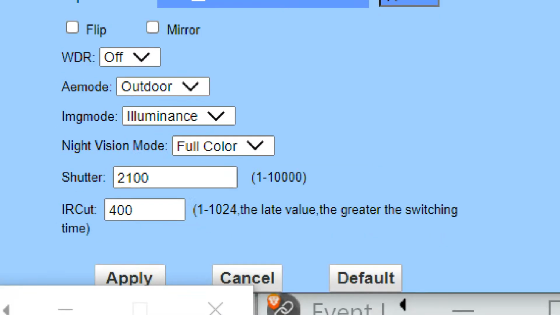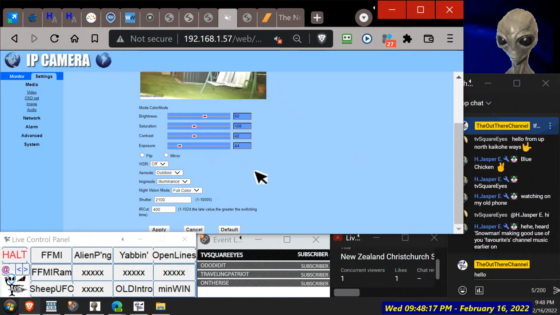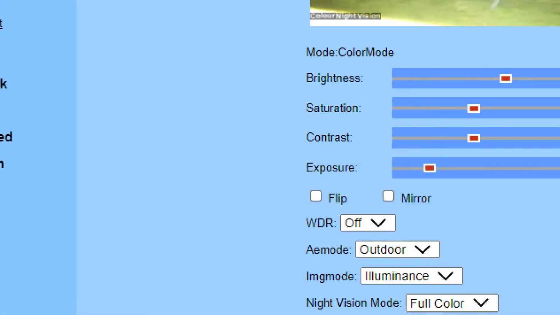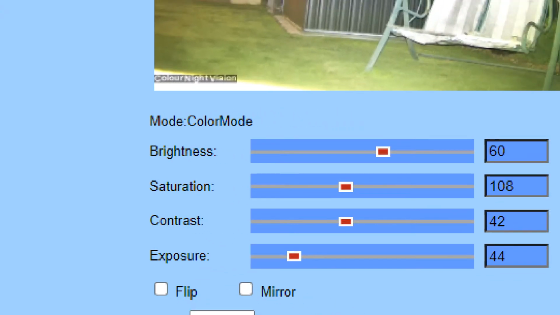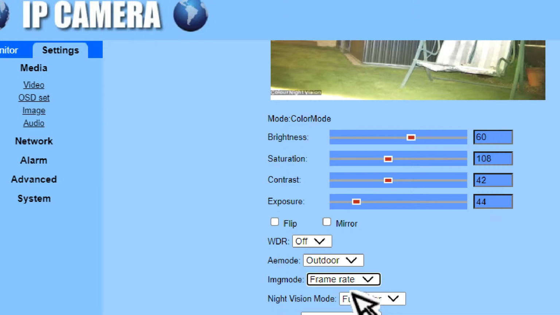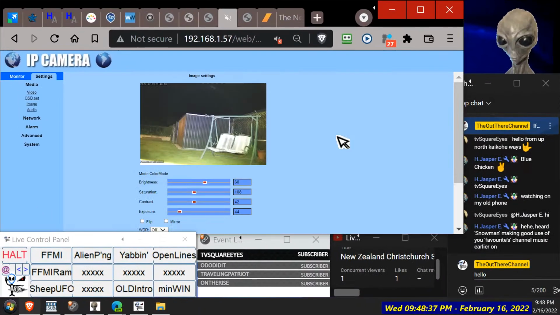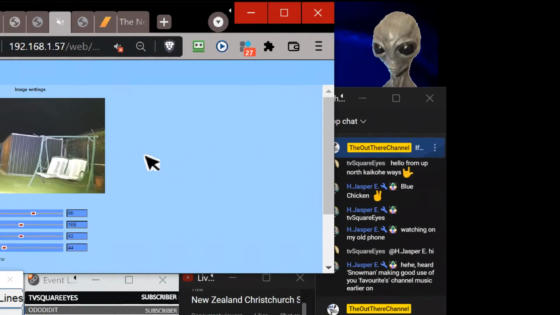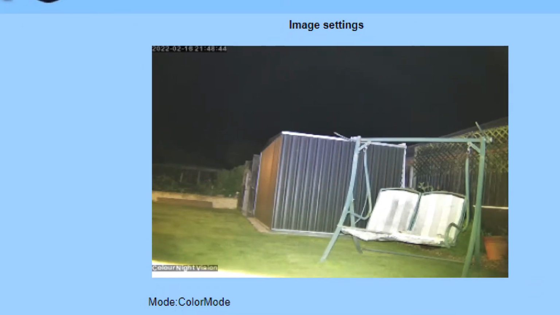Luminance, I'm not too sure if that's a good one or not. I'm not sure if I understand what that one does. Doesn't have an auto mode. Oh, go back out, you silly thing. Frame rate, so I'm not sure what that means. Let's see if we can see anything different. Does it look less bright? Can't see much difference.